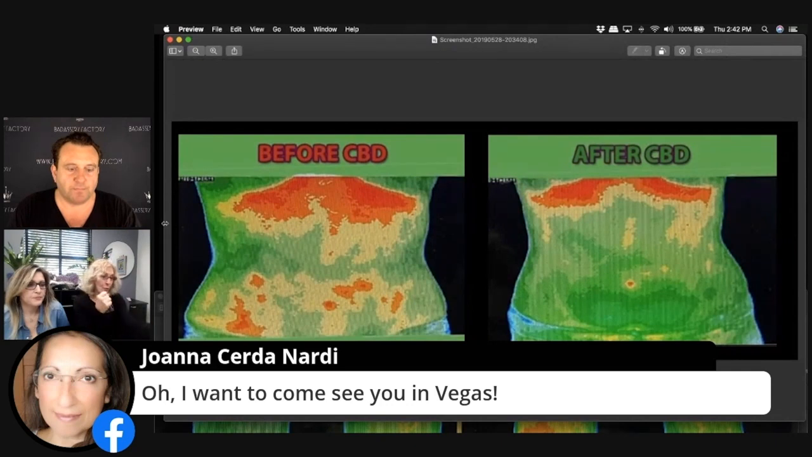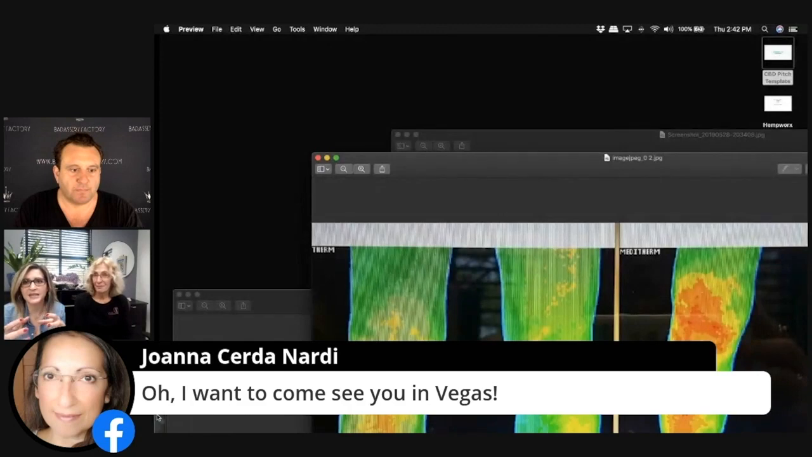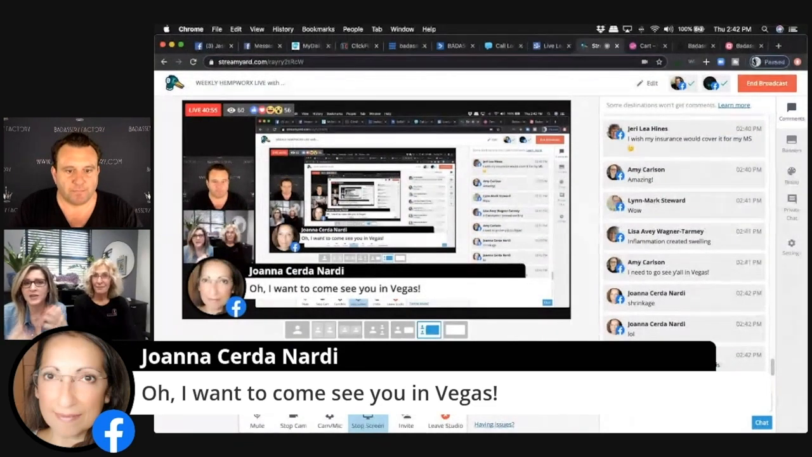So you bump yourself, it gets inflamed. You bruise, you get a bump. It creates that barrier around it to protect it, because all the body wants to do is heal itself. So when it becomes chronic, it never has the opportunity to start healing itself, and the inflammation never goes away.